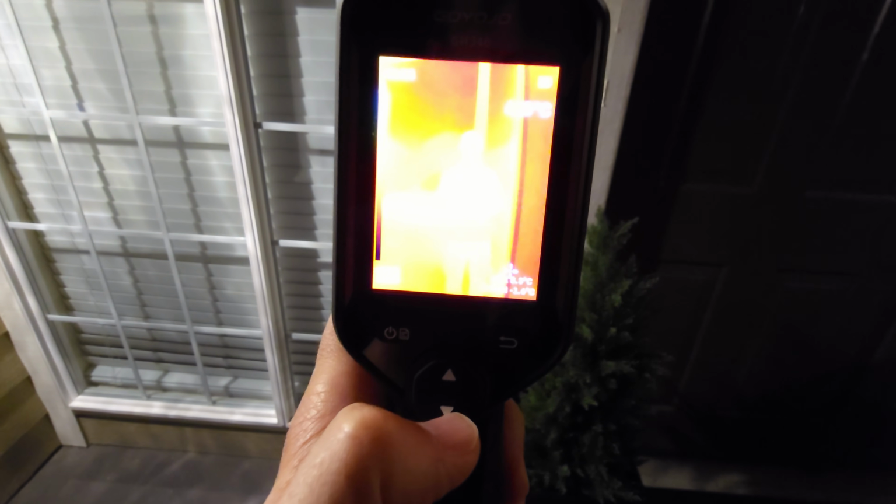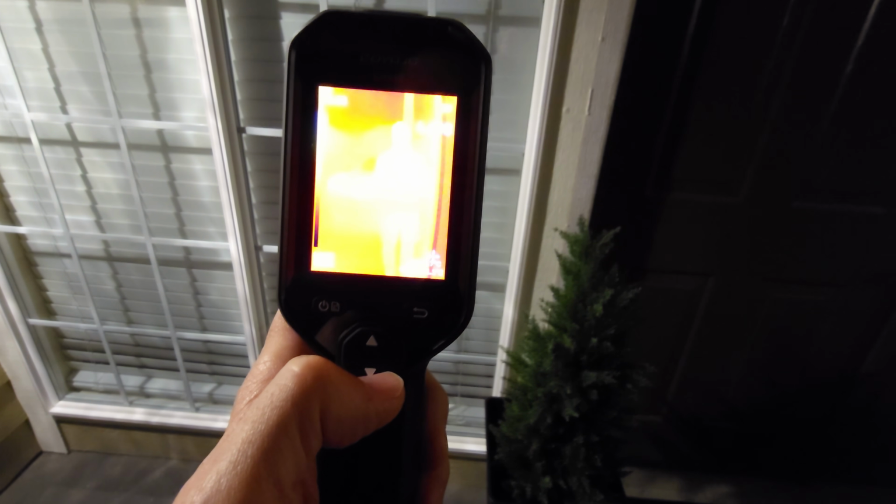Okay, that's a reflection. Oh, weird. So I'm literally reflecting off the glass here. So the glass seems to work almost the same as a mirror, just reflecting the heat source. That's interesting.